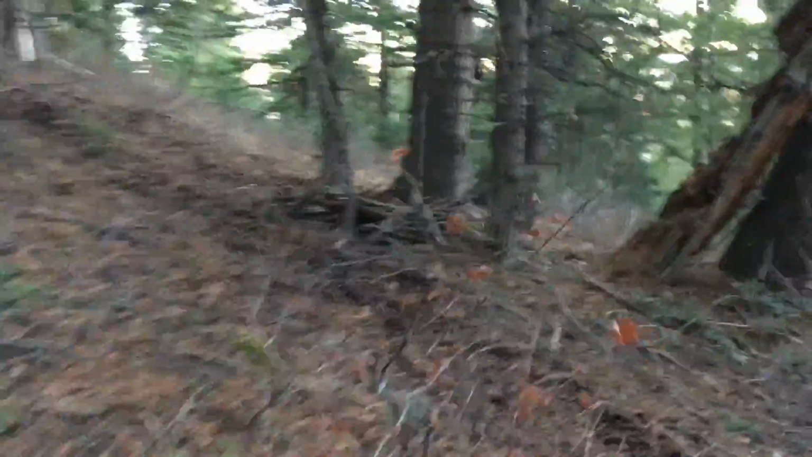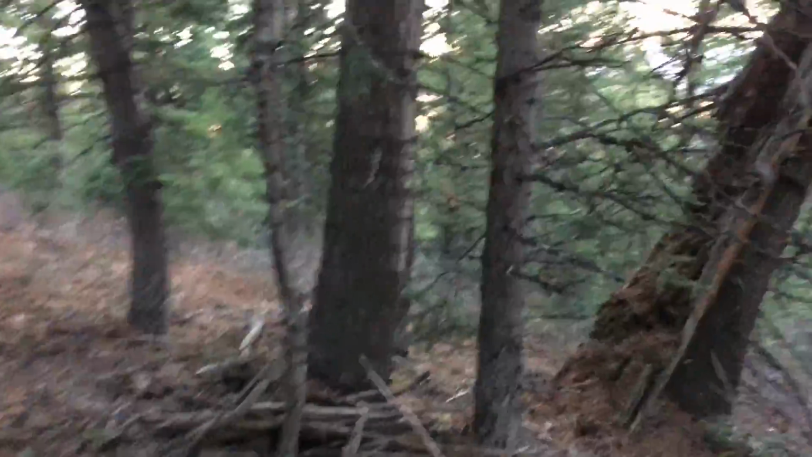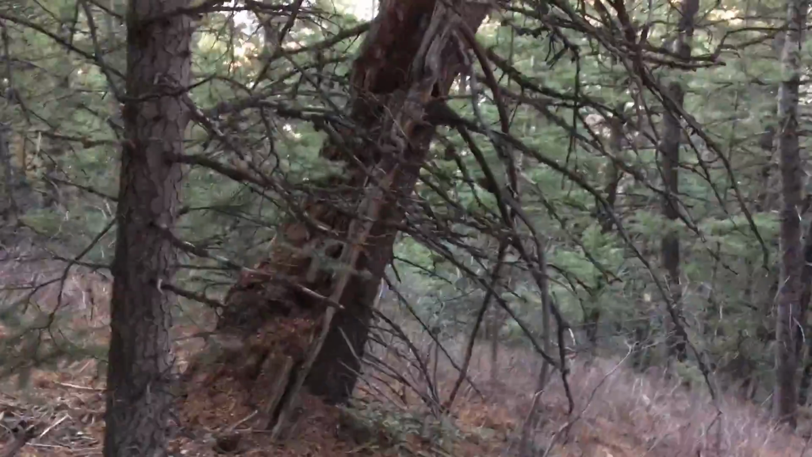Me and Mike have been following this trackway. There's actually several trackways up here. You can probably see a lot of other animals too. Oh, check out this little stick pile, bro. Yep. Good to have a side-by-side of elk, moose, and a Sasquatch print. Tree lane. Oh, that's crazy.